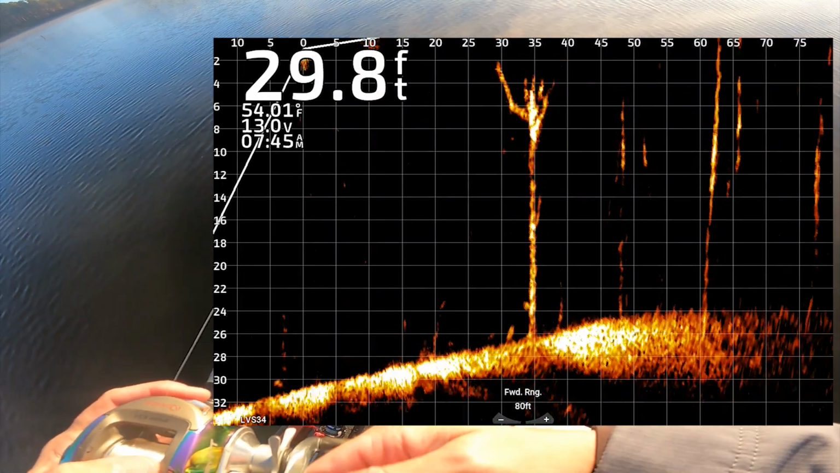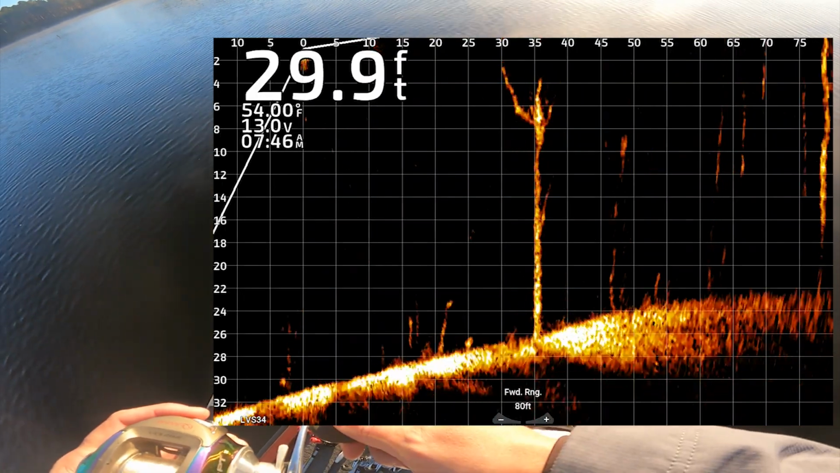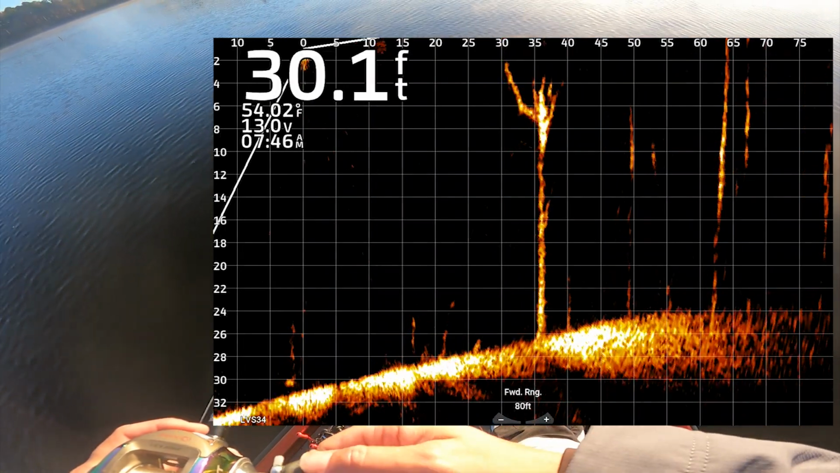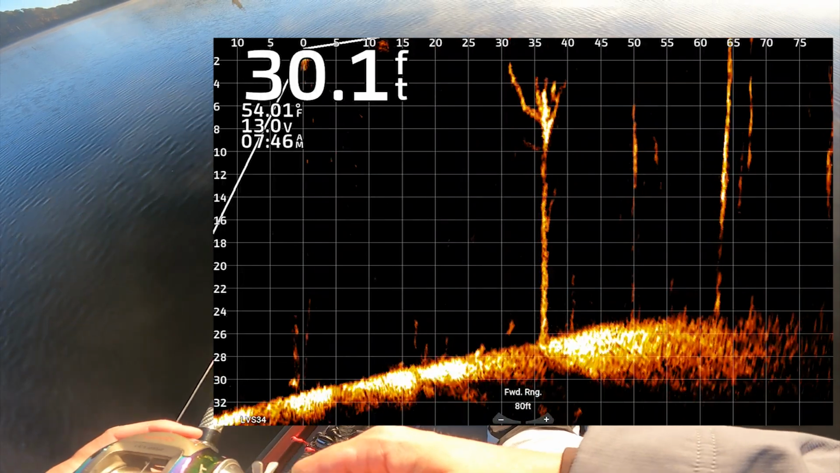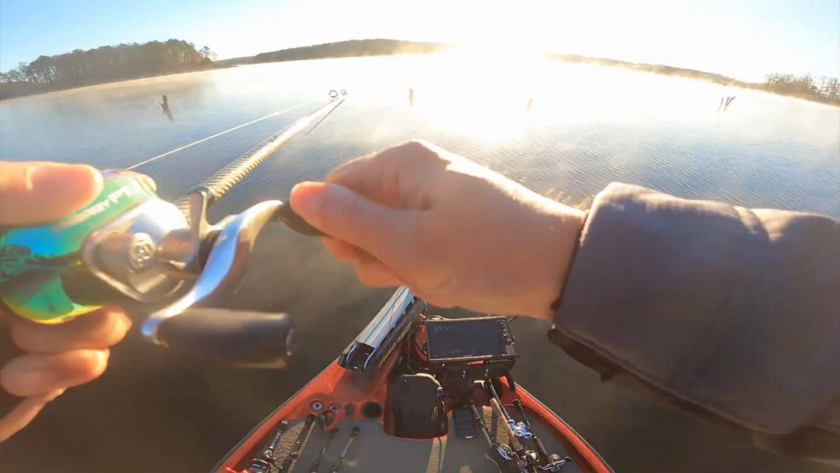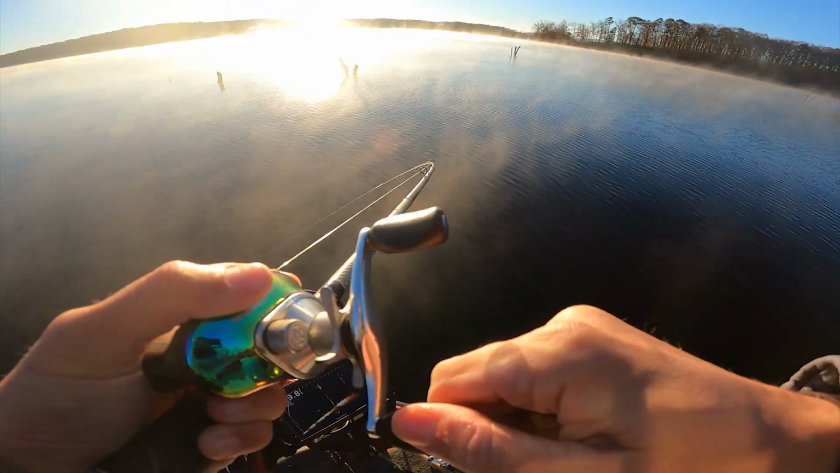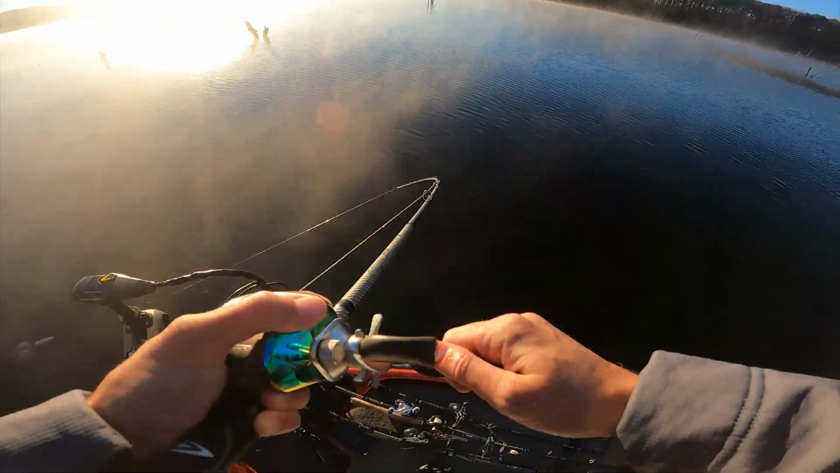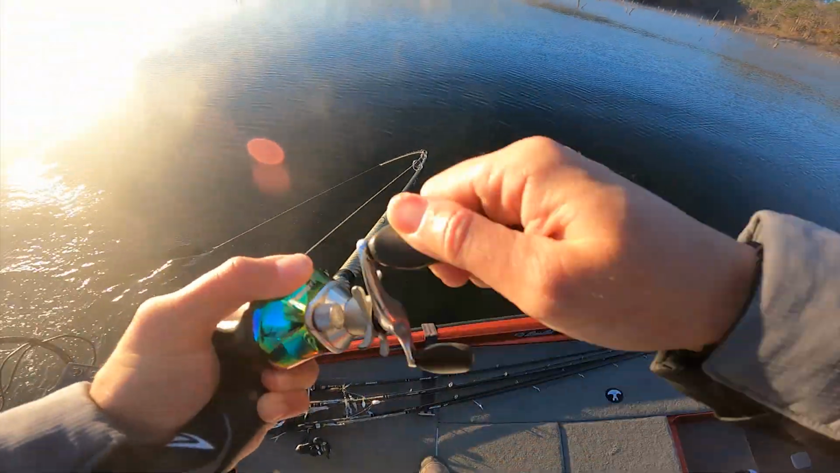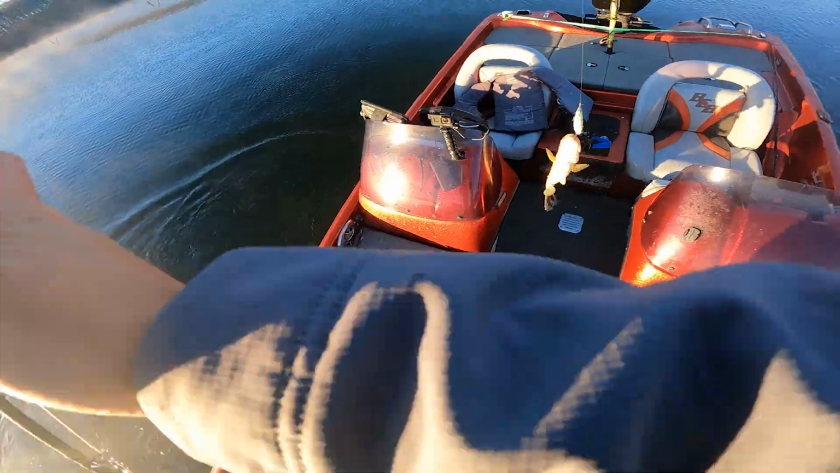Here he comes. And I'd be like, no, you caught my buddy. Got him. Stay on. Stay on. Cool, that's so cool, guys. That's a better fish. Stay on. How cool is that? Get the boat. Yeah. How cool is that?